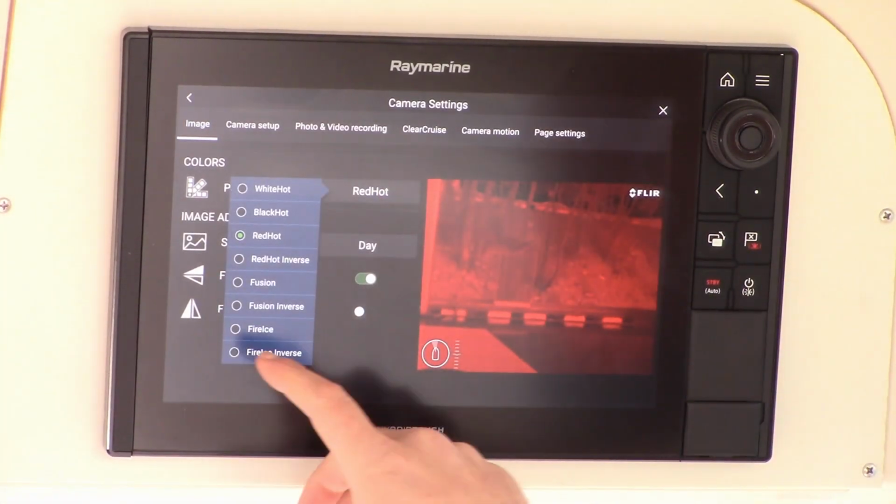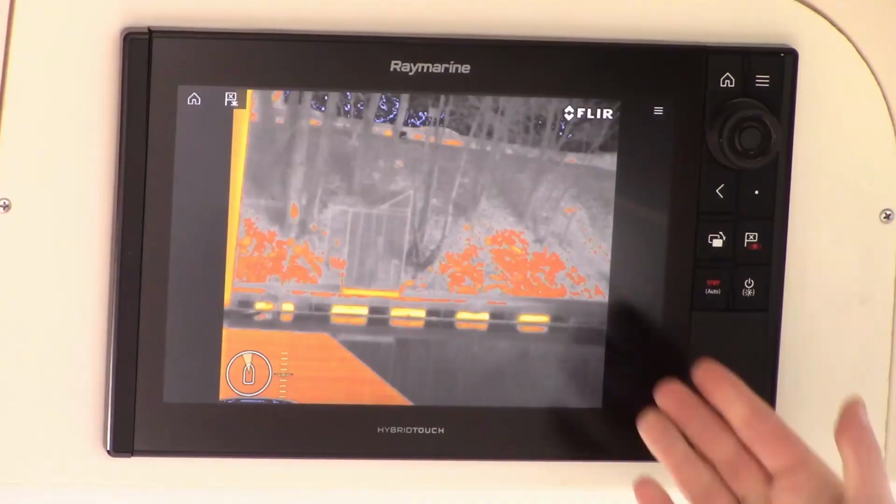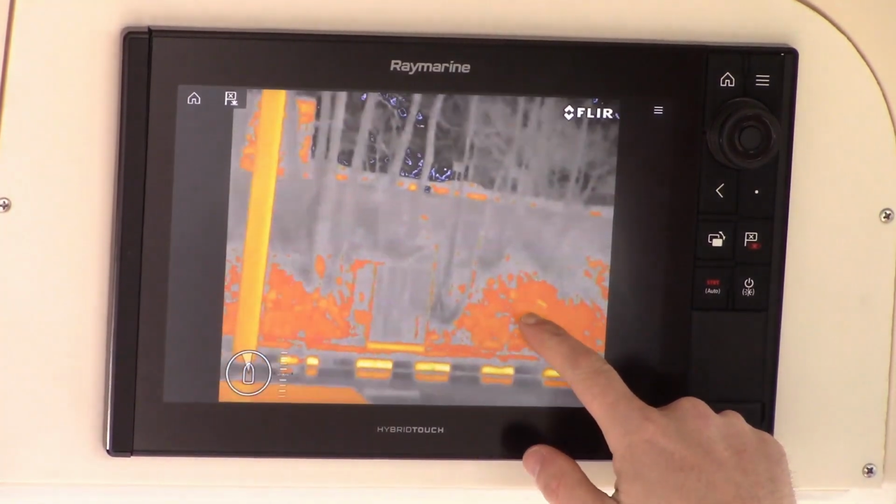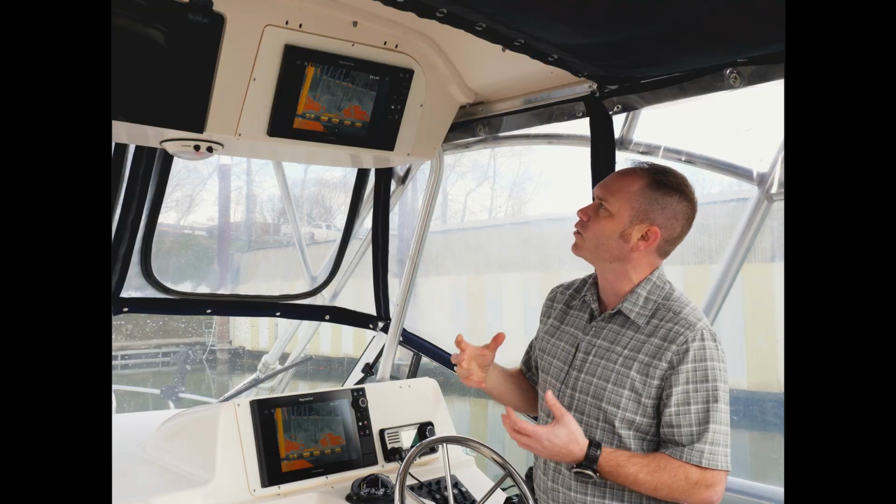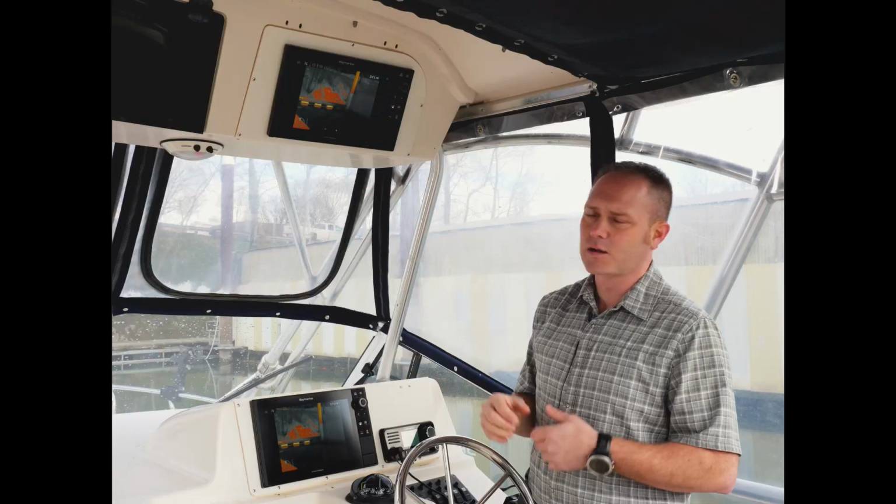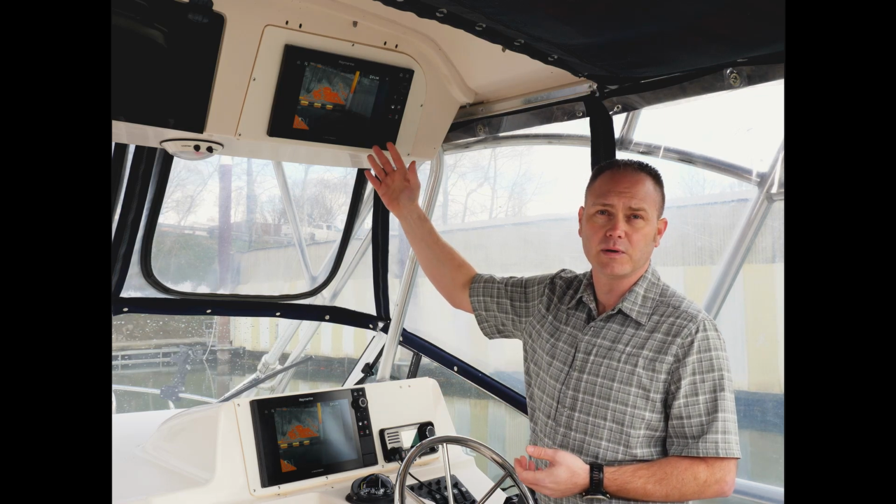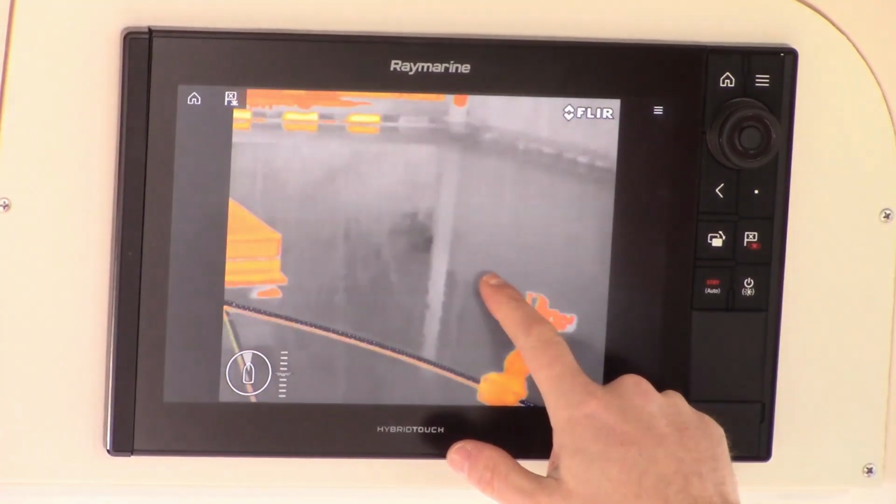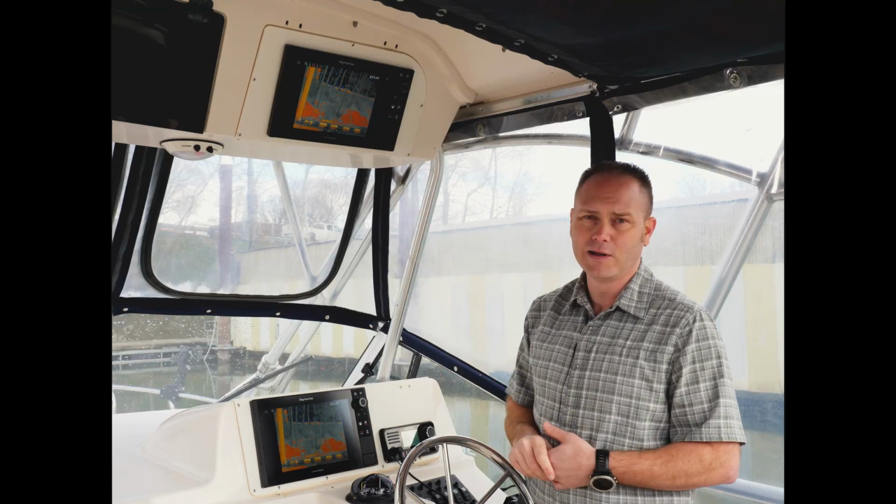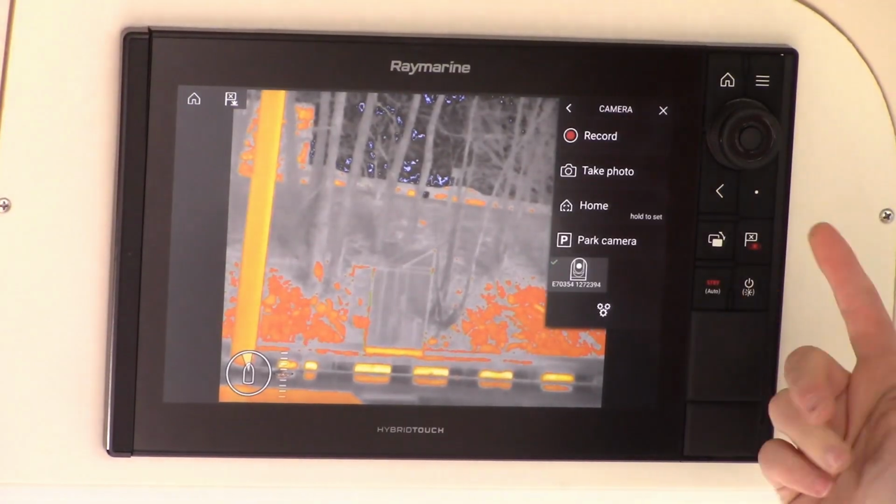One of the other really cool color palettes we have is the fire and ice mode. I really like this. It basically turns the lightest objects in the scene yellow or orange and the coldest objects in the scene blue. So you can think about this if you were looking for something above the waterline, like a person falls in the water, that person would show up bright orange or bright yellow in the image, especially when you have cool water. Any of the really cold objects are going to show up blue, like an iceberg in the water, something like that would show up bright blue in this image.